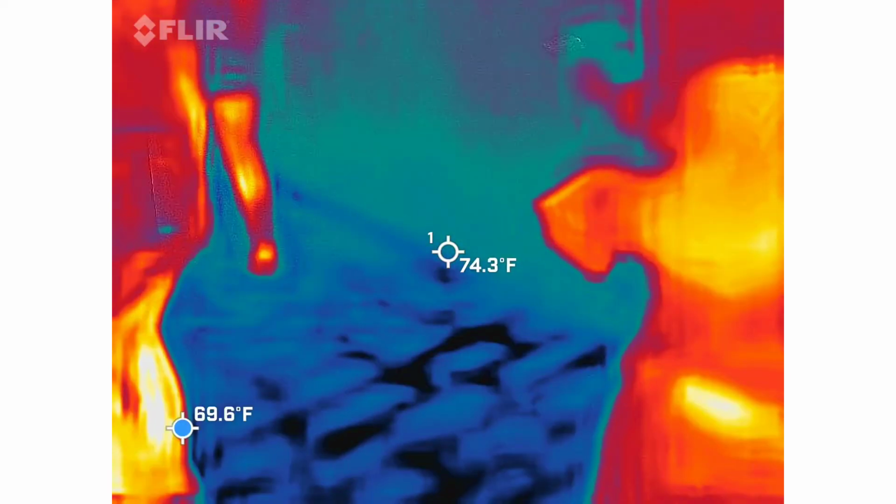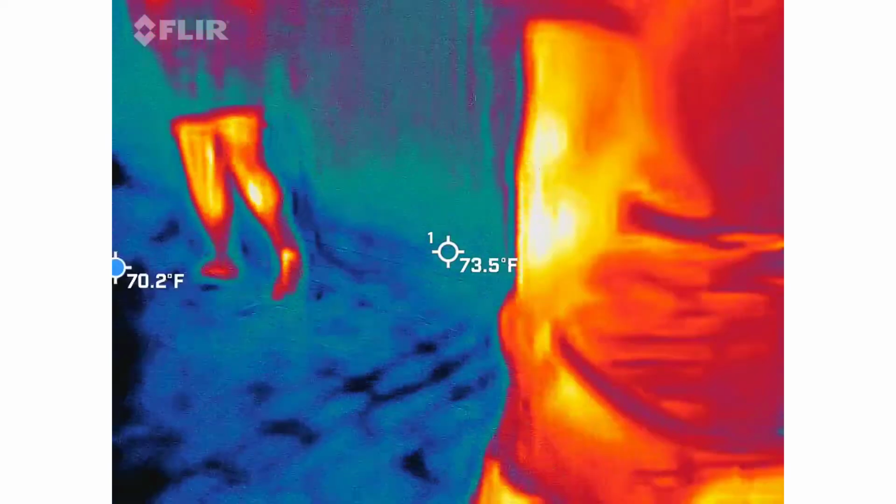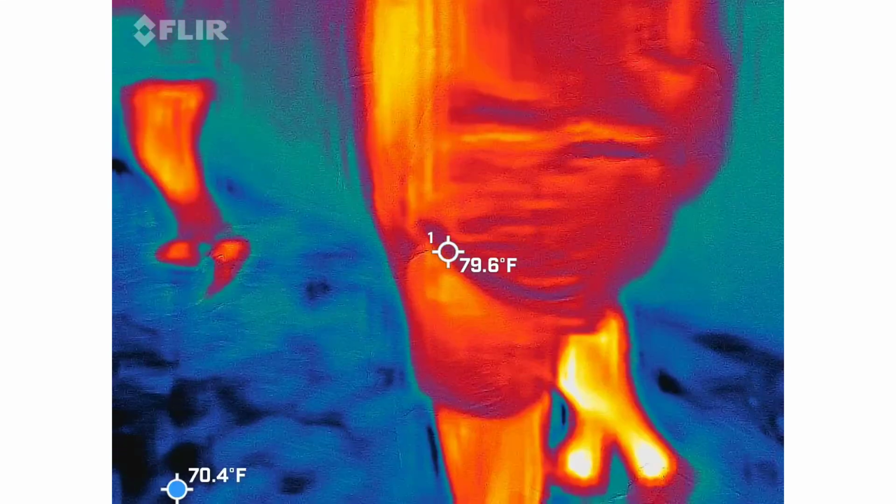I got a 3. Can we put the antenna up? You can?